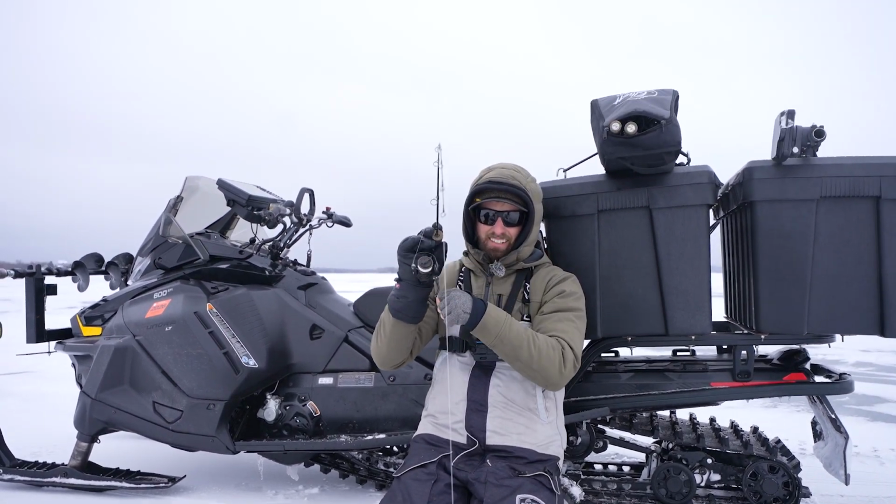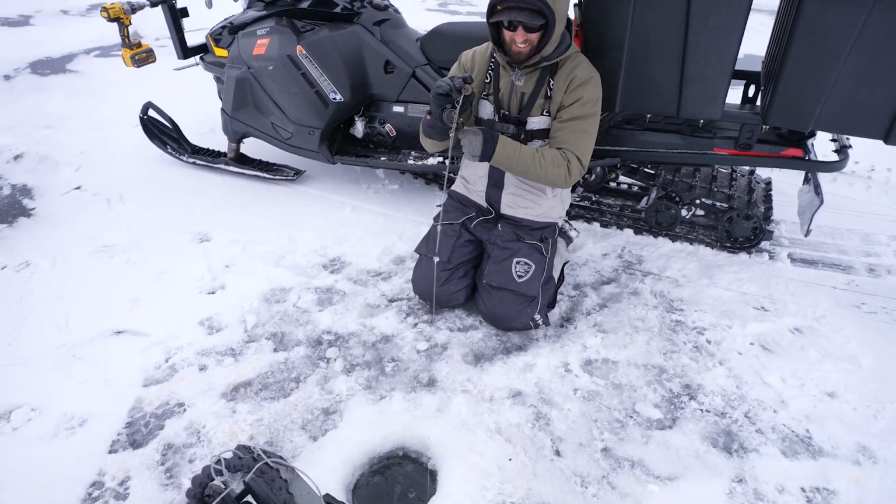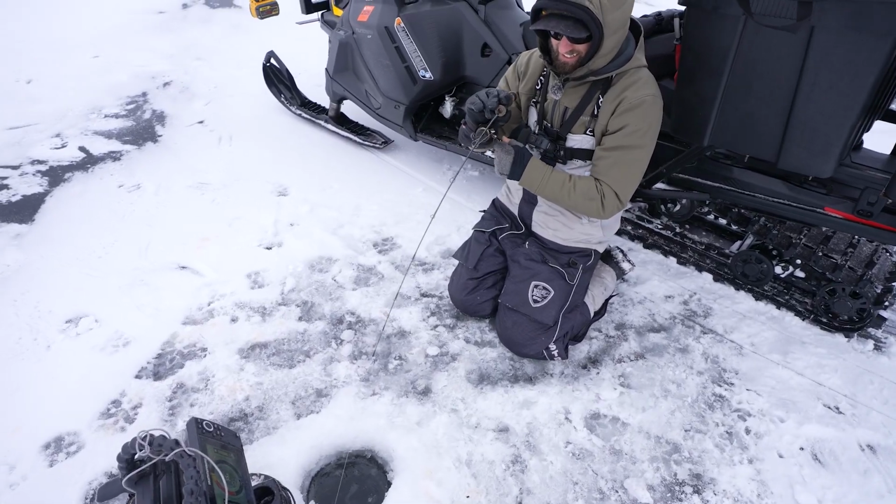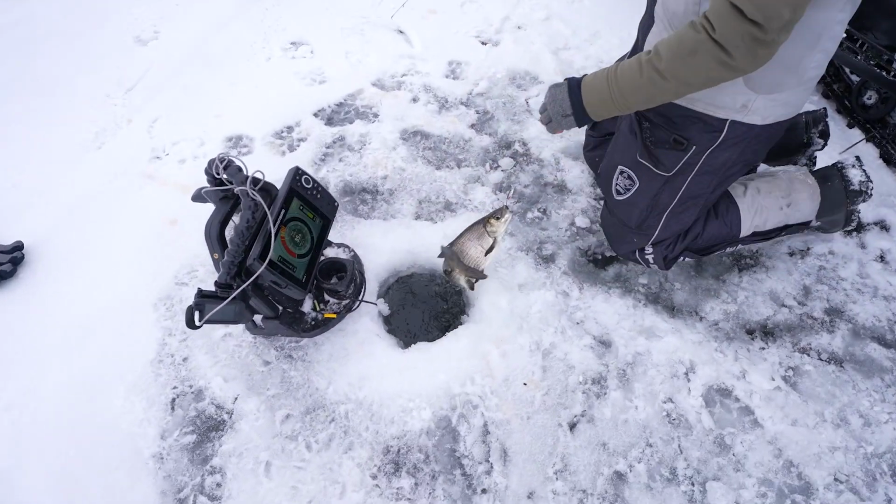Got him. Right there. This one was way up high. May not be a walleye. We'll see. Could be the other kind of fish that roams out here in this basin. Come on, buddy. Where you at? Yep, it is. That's what I thought it was going to be, Mitchell.